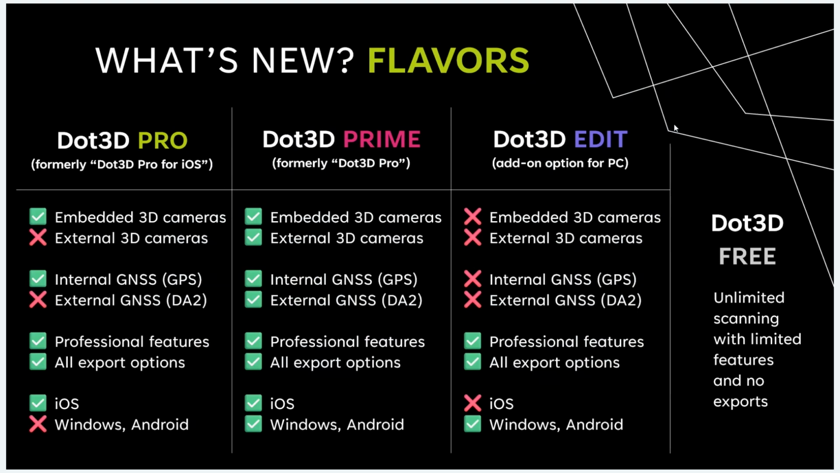Dot3D Edit, no name change, no real functionality change there. That is our add-on option, typically deployed on a PC, a laptop, or a desktop, that allows you to do everything except scanning. So that feature set is actually determined based on what you scanned with. So for example, if you use Dot3D PRIME and a Trimble DA2 receiver, and you captured your GNSS while scanning, that's still going to be available to you for optimization and processing in Dot3D Edit, if that was the license that you captured from. But it's essentially a convenience option that allows you to do everything you could do on your phone or tablet on your PC, except for scan.